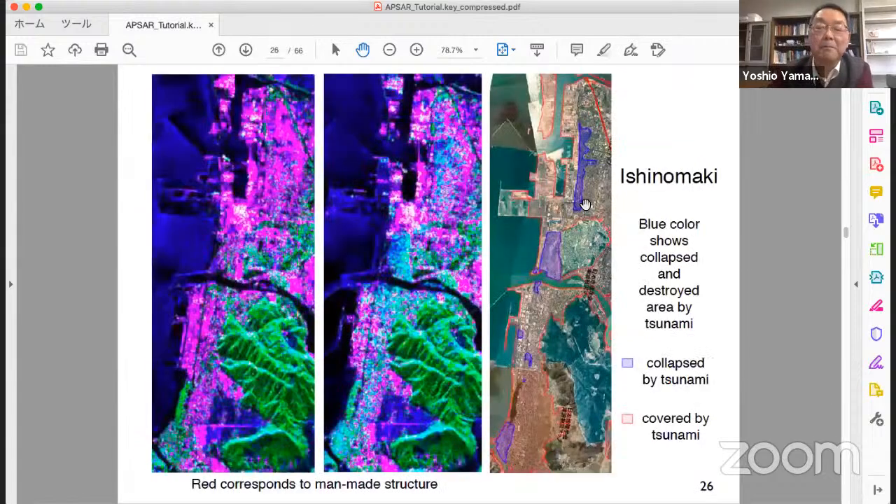Let's see. Today, just 10 years ago, a great earthquake hit Tohoku, East Japan. And the great tsunami came to this Ishinomaki city.